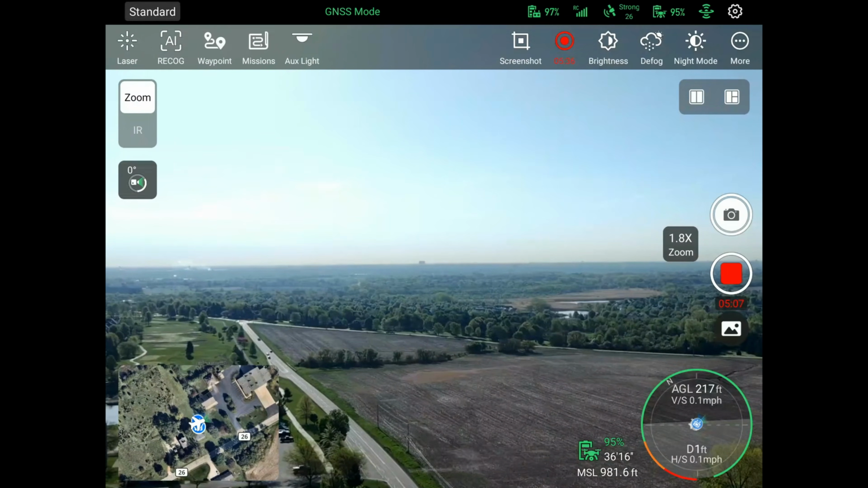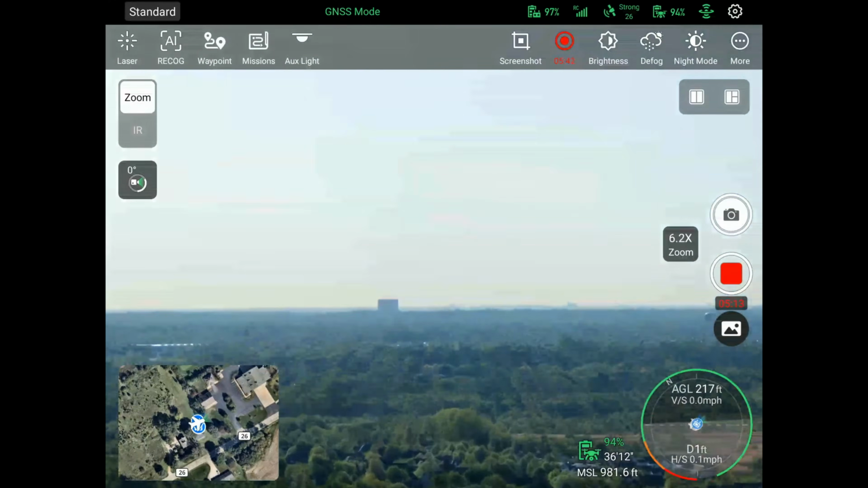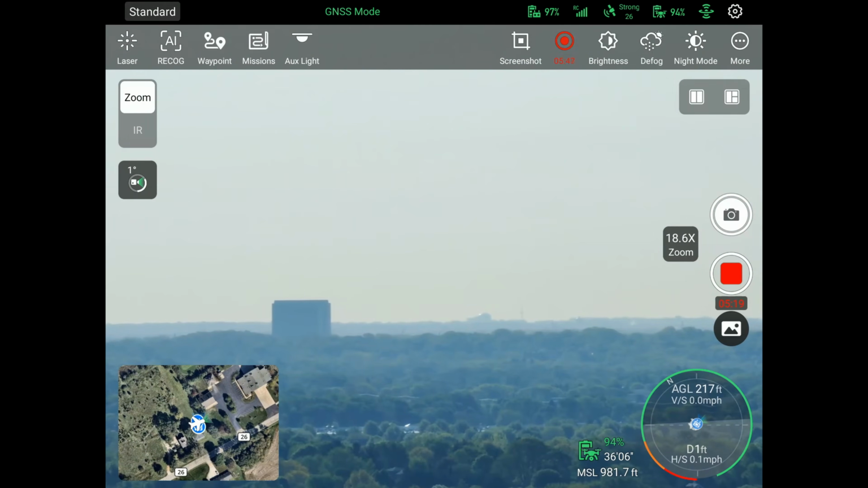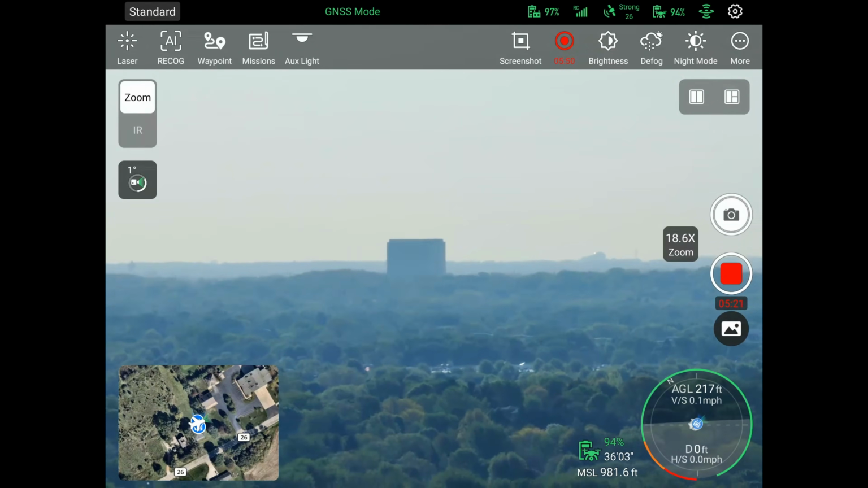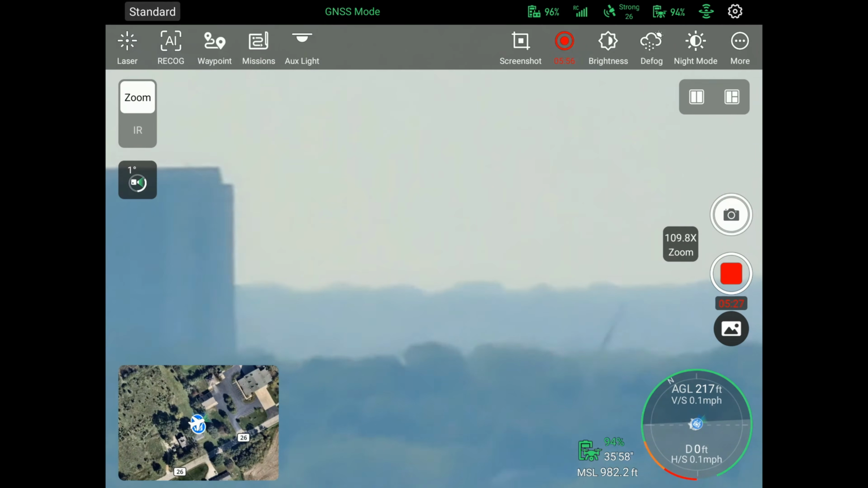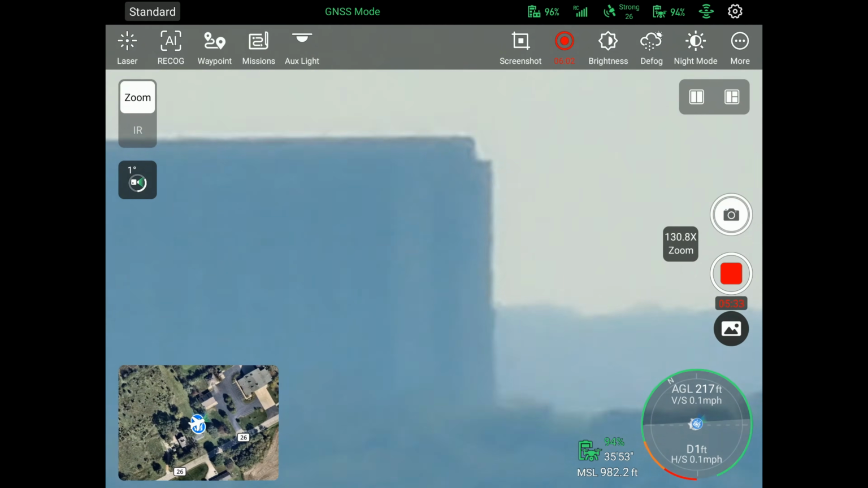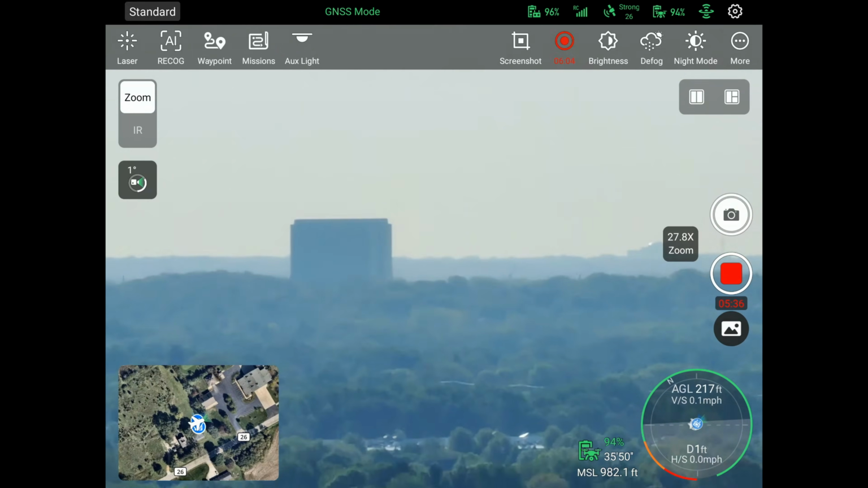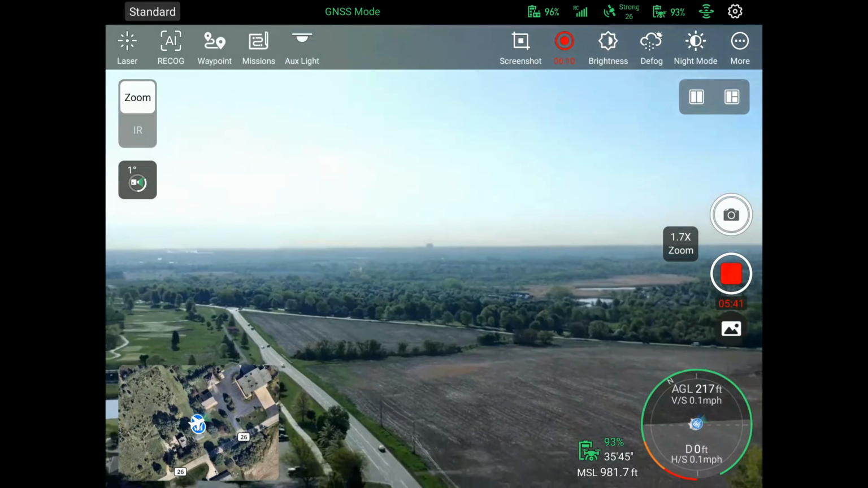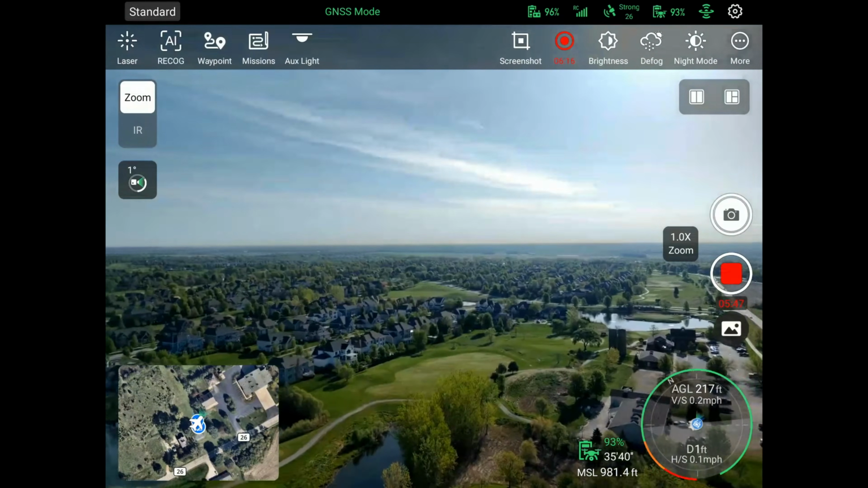This thing has 160 times zoom, which is why I kind of want to really talk about that. Let's see what this building is. So that's your zoom, that's 160 times. It's got a 10 times optical zoom, so that's actually very good, the optical side, that you're getting 10 times for that. But let's see if we can find something more interesting.